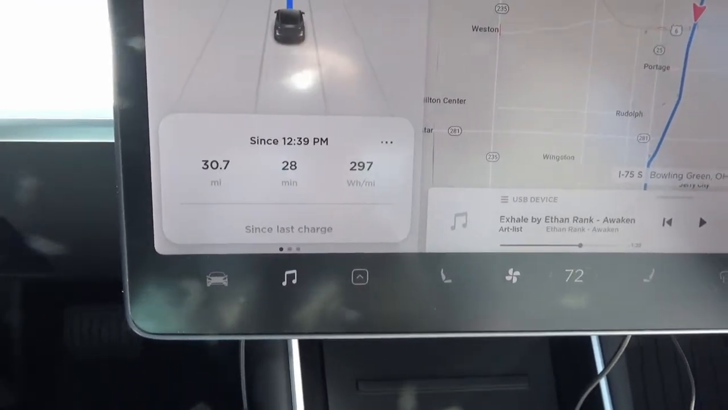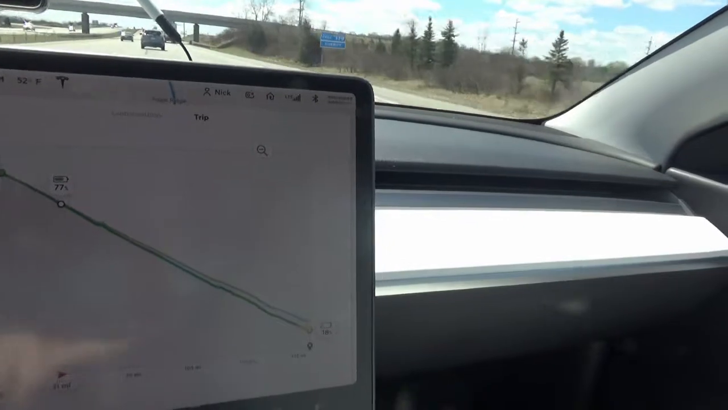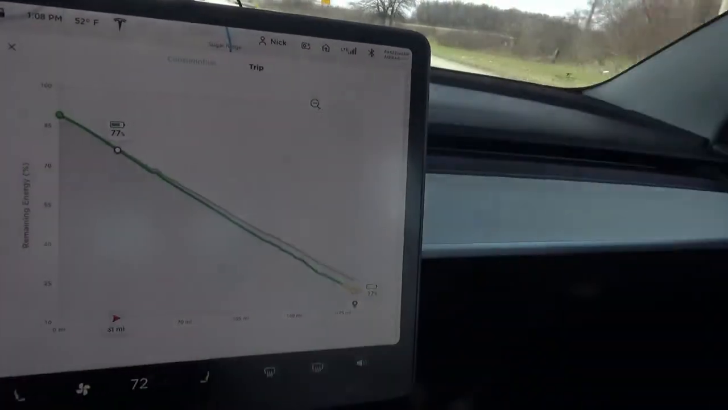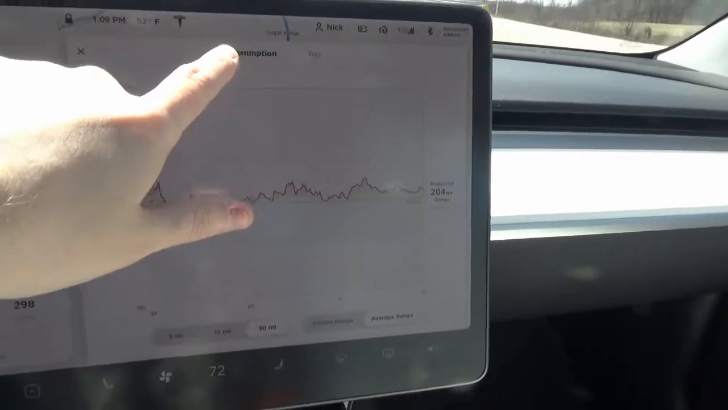So I'm getting a little bit more energy usage, and it's actually estimating I'm going to be there at 17% at home rather than probably about the 20 it estimated before.